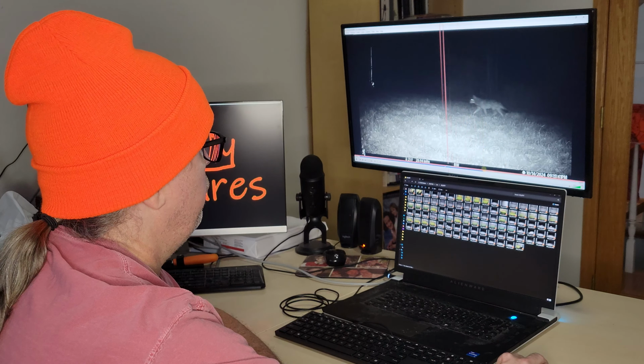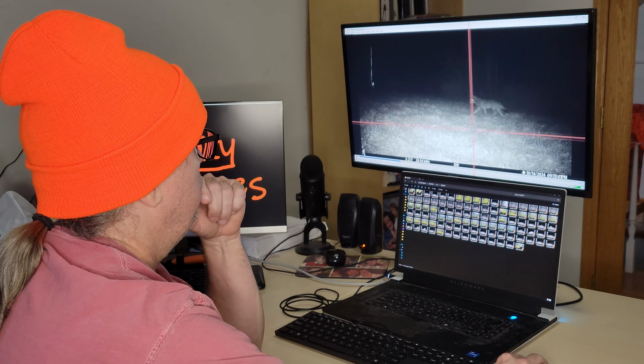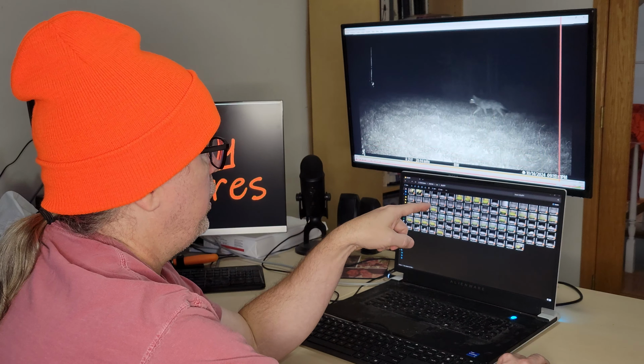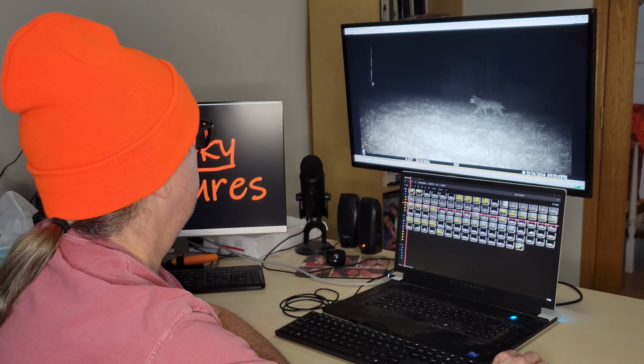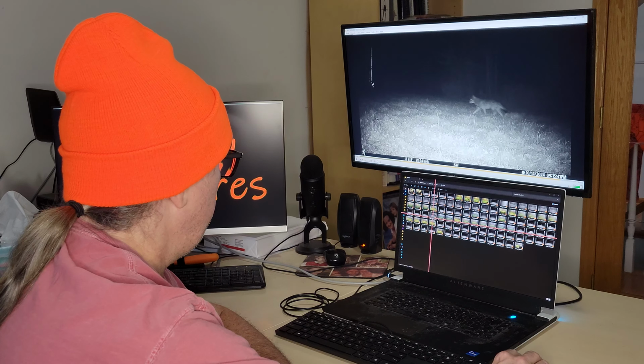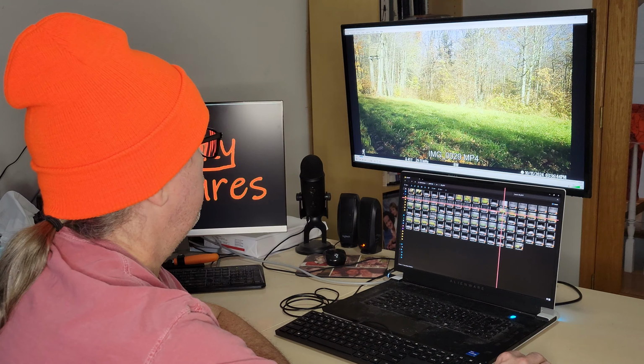This appears to be a wolf or a coyote. I can't tell for sure. But that's on the 14th, later that evening. So soon after those does were there, some predator came by. And that was number 28, so this is 29. This is the next day at 3:30.